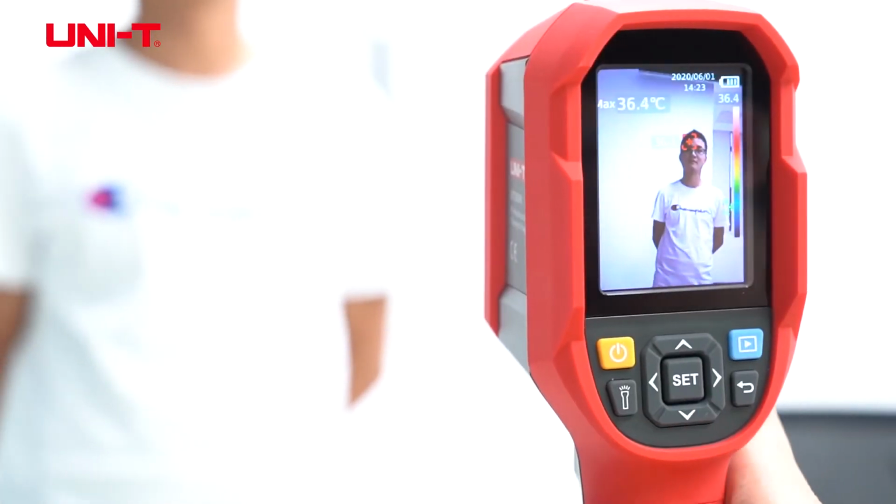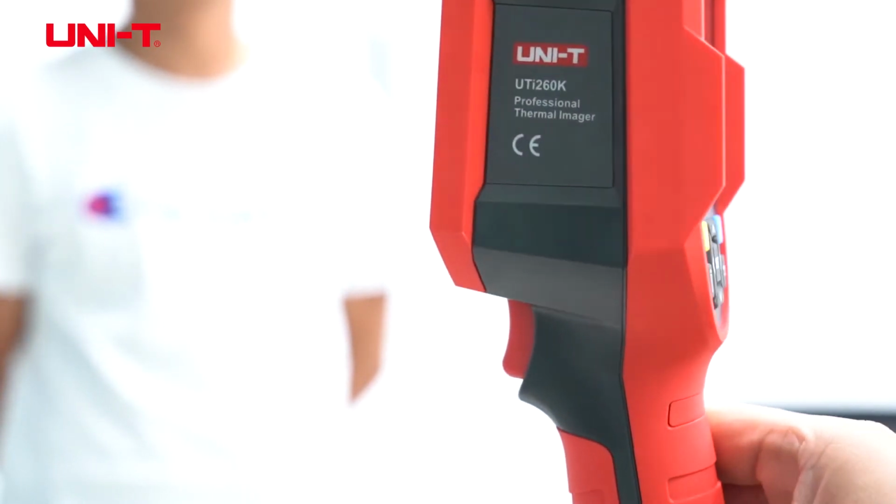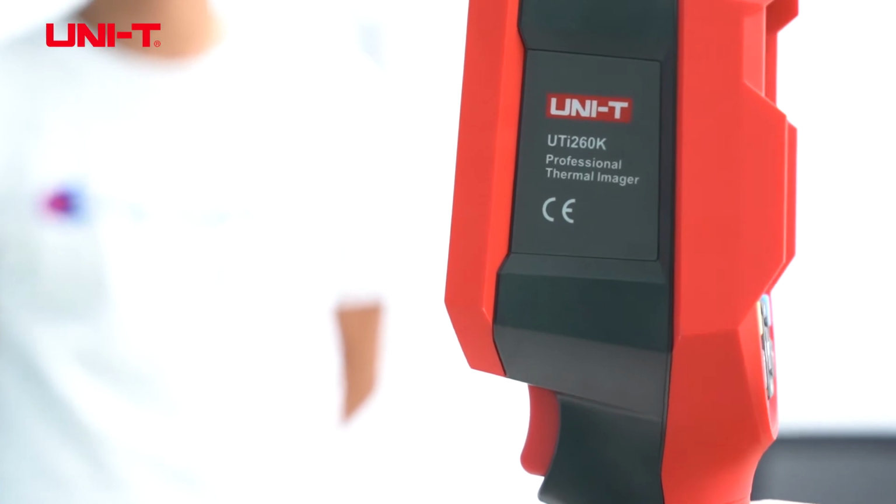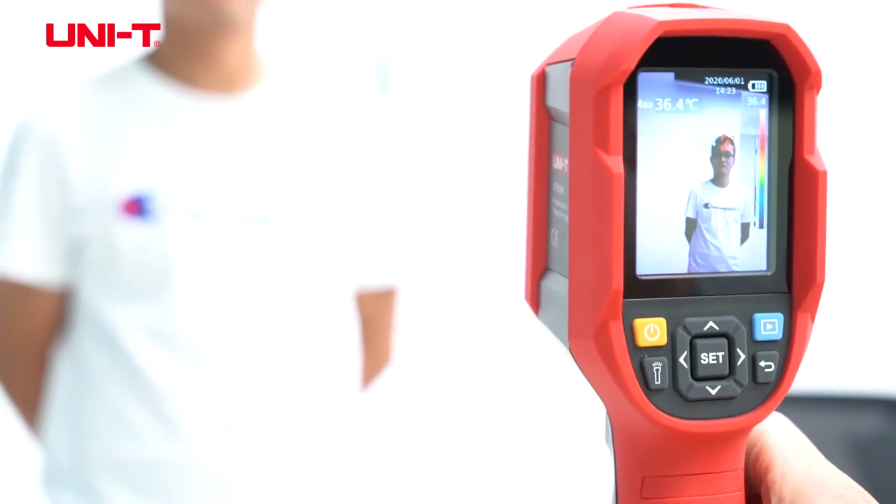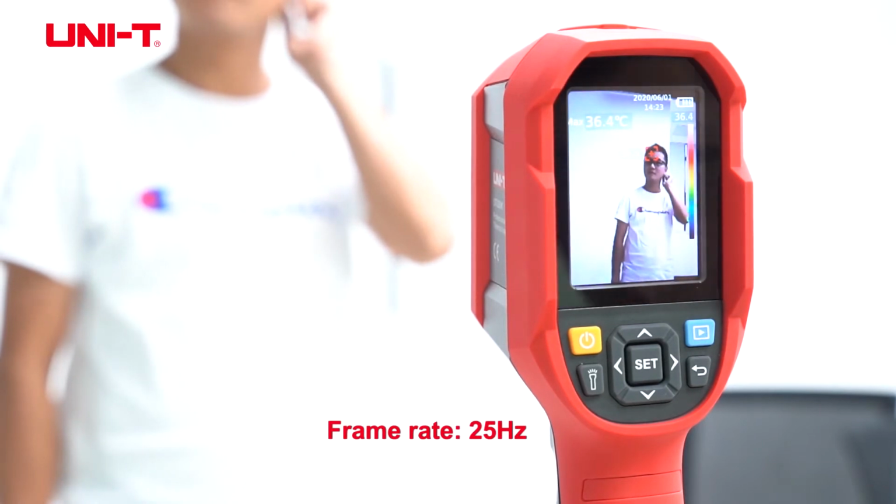Hi, so this is the new thermal imager, UTi260K. So this thermal imager has a frame rate of 25 Hz.